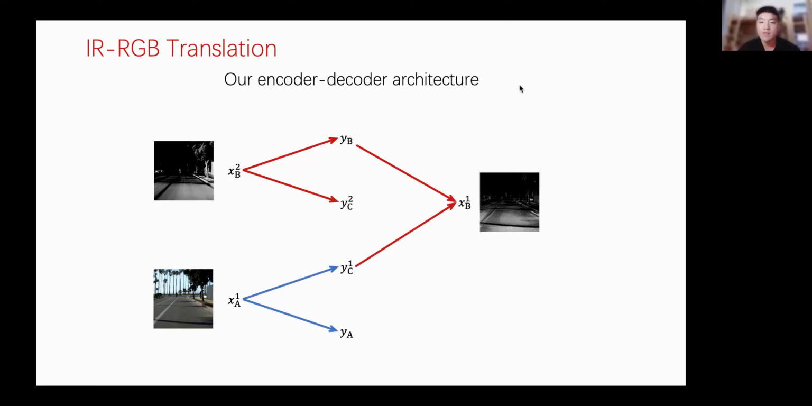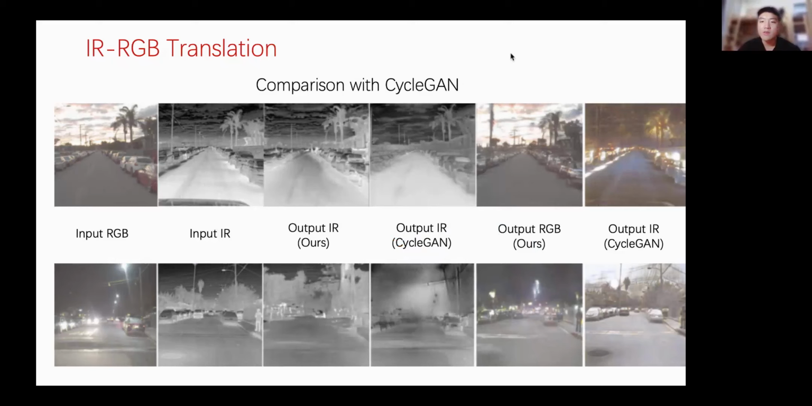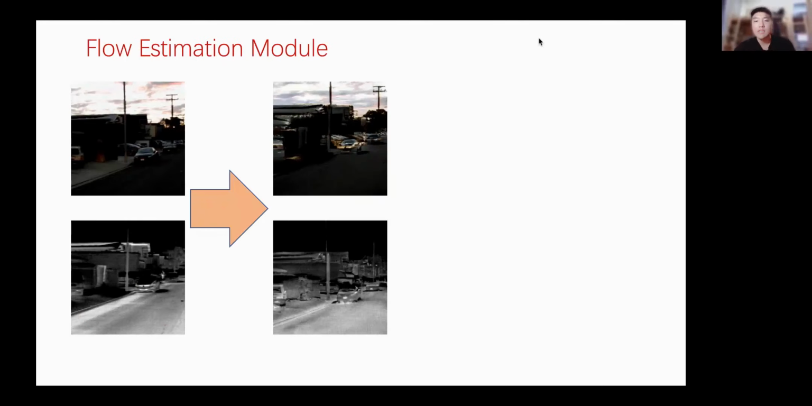Recombining these feature vectors can help us translate using both images' complementary information. And here we should also be able to reconstruct the two inputs using these latent vectors. So using our encoder-decoder architecture, we can translate the input RGB into a translated IR, where the geometry is aligned with the input RGB, and the color corresponds to that of the input IR, and vice versa. So now we can do IR-RGB translation well.